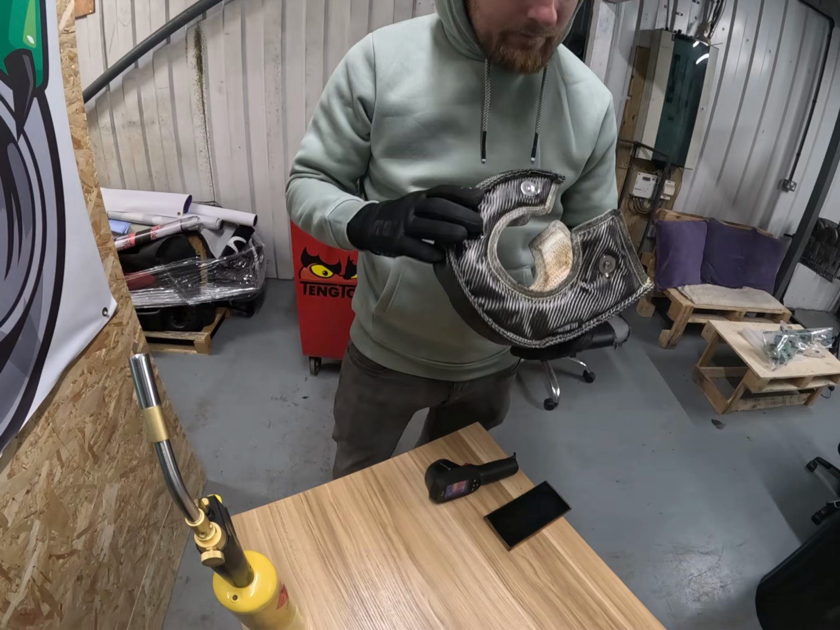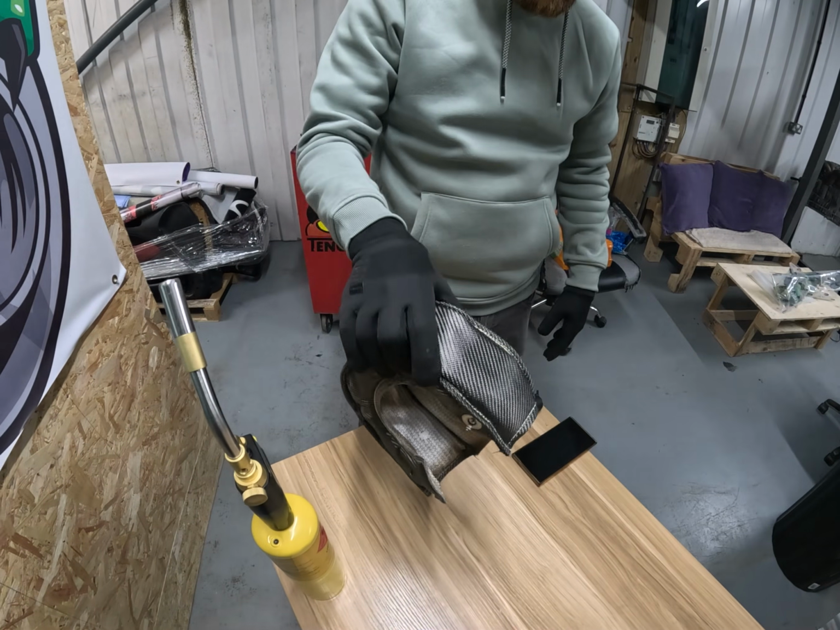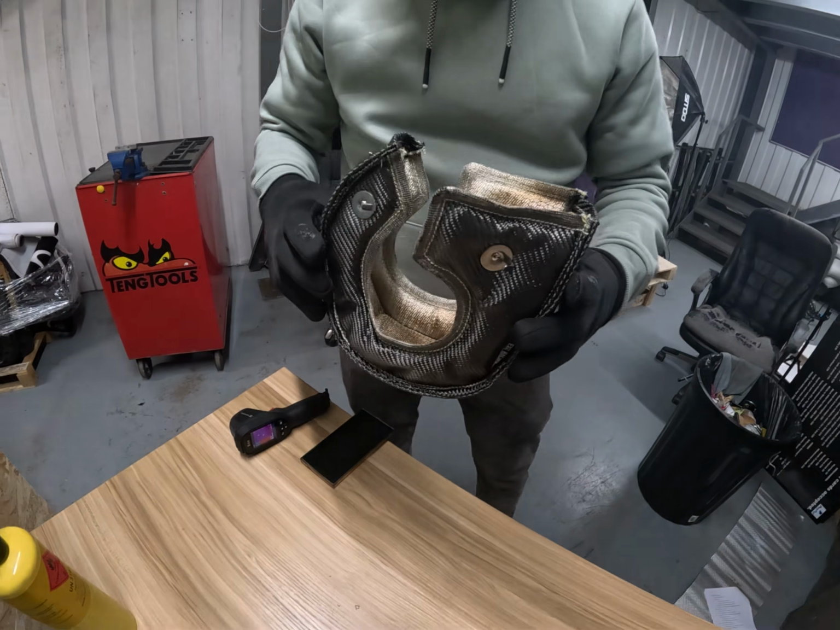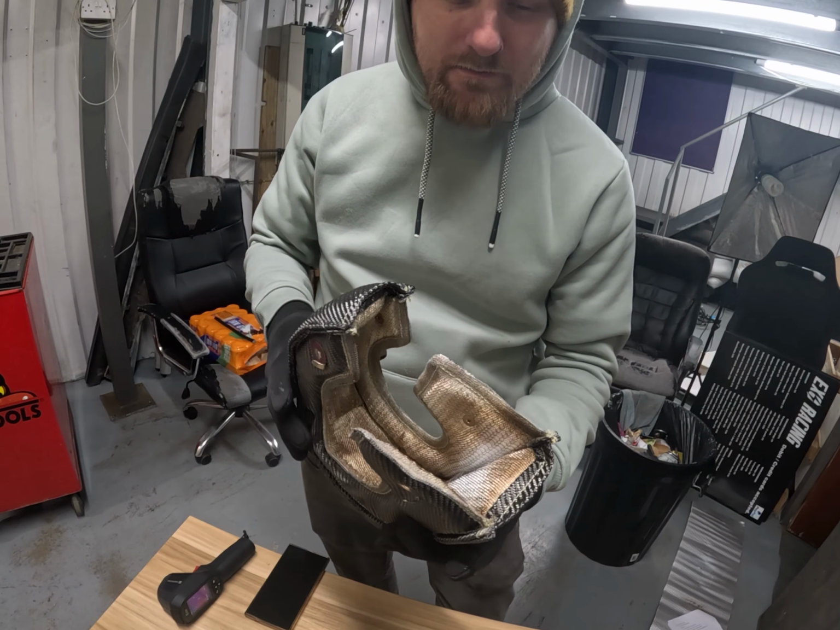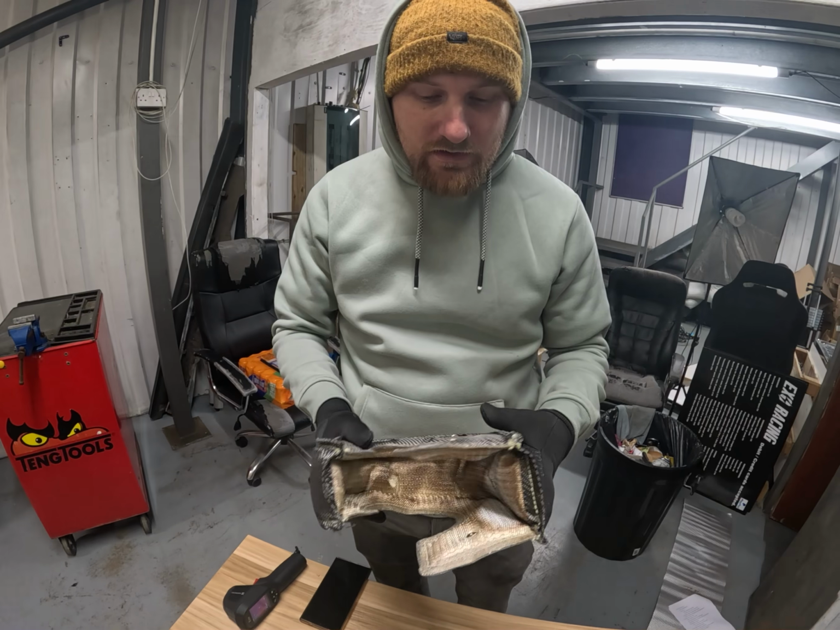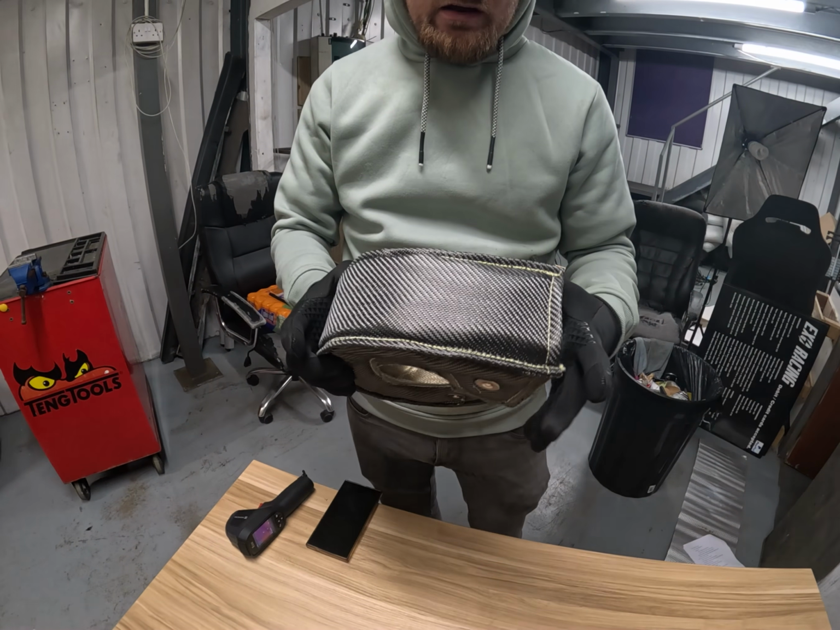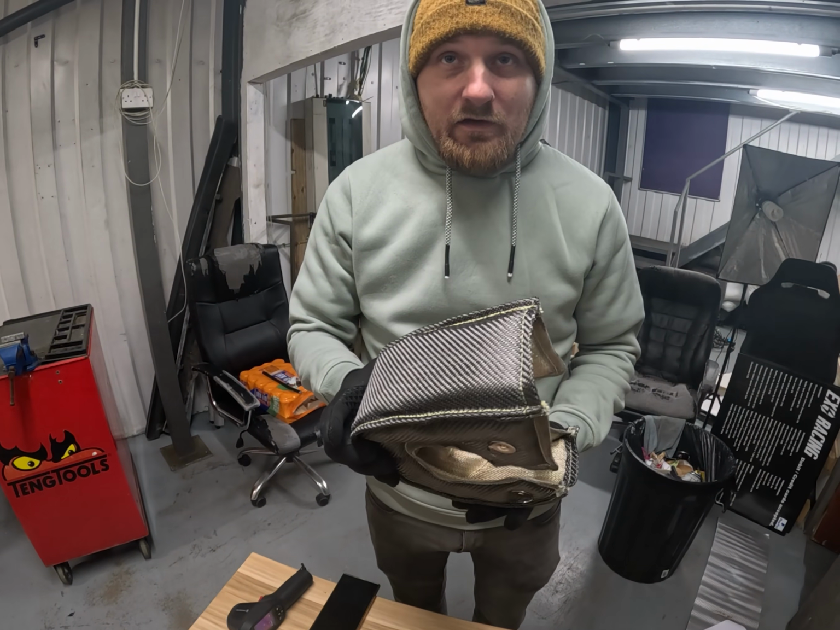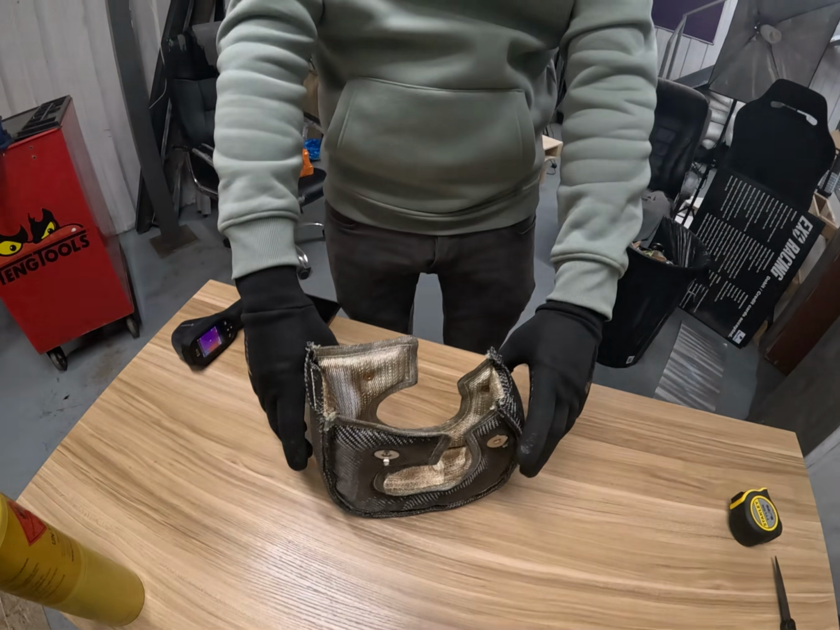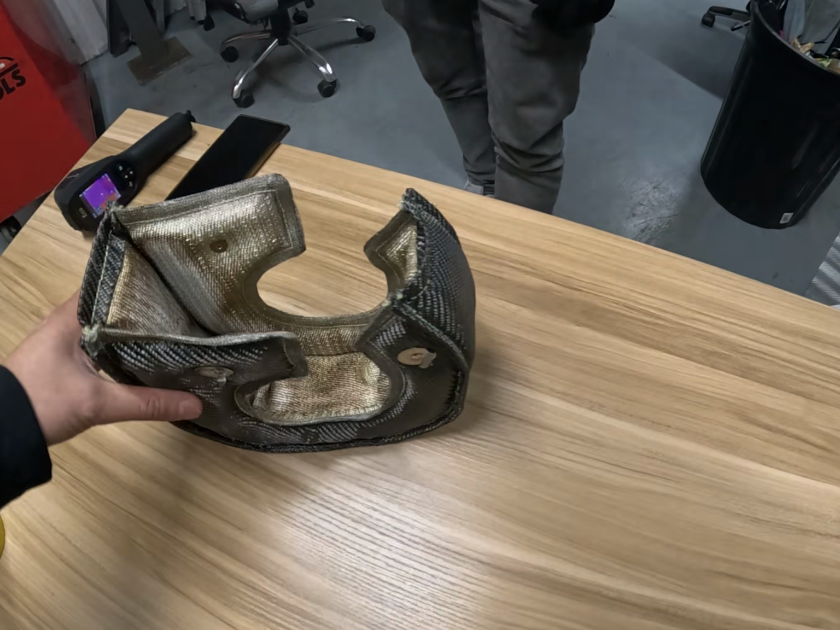Yeah. But running a propane torch on it for a solid 3 minute period, that's insane. And a car has to be on its limit to be creating that much heat. Basically, you're going to have a lot of back pressure to get that exhaust that hot for that long period of time. And to be honest, the engine will fail or something. The turbo will fail by then. I mean, I'd say that's a win for this video. And for the turbo blanket, more importantly.